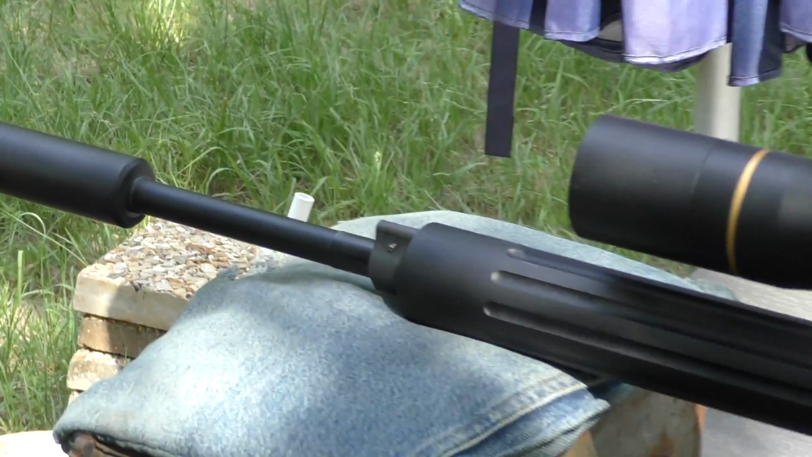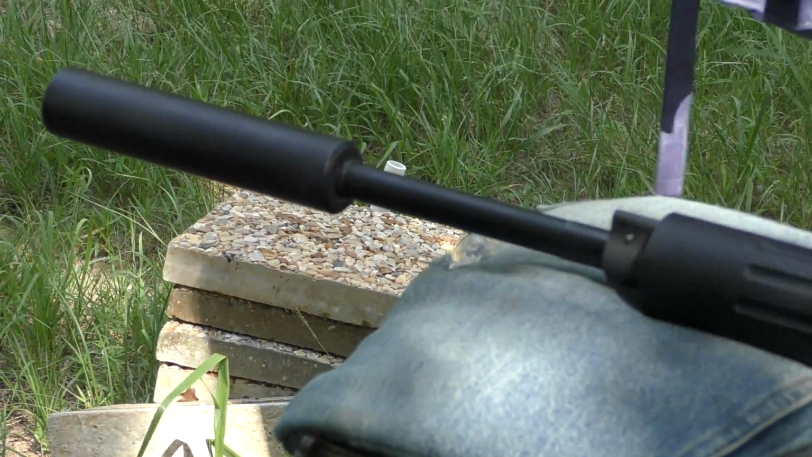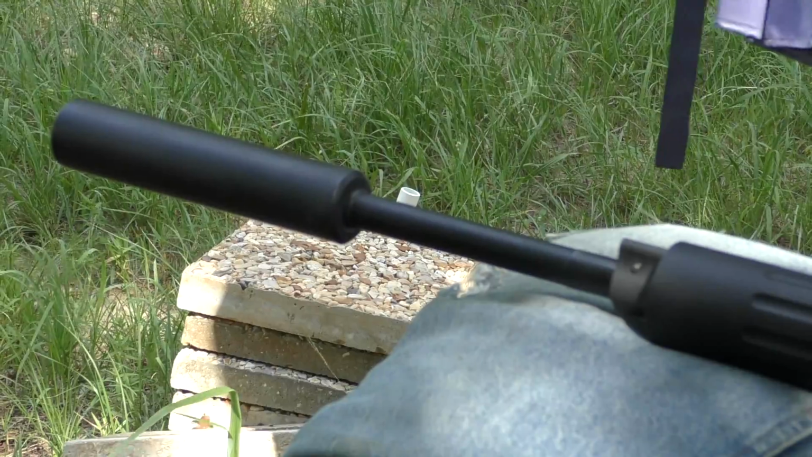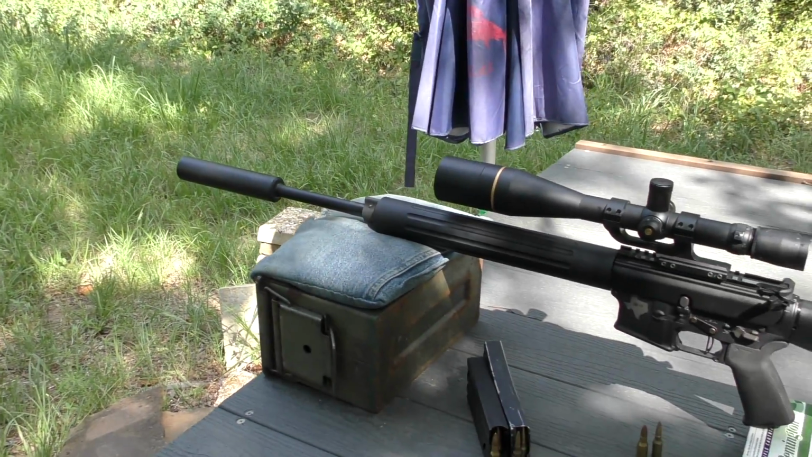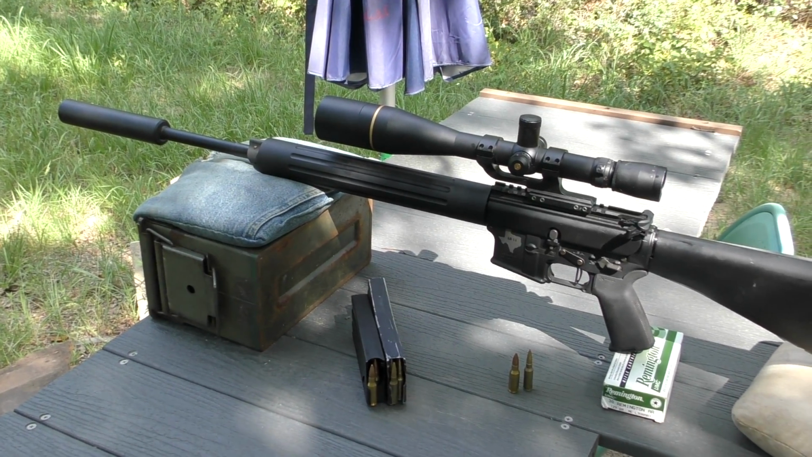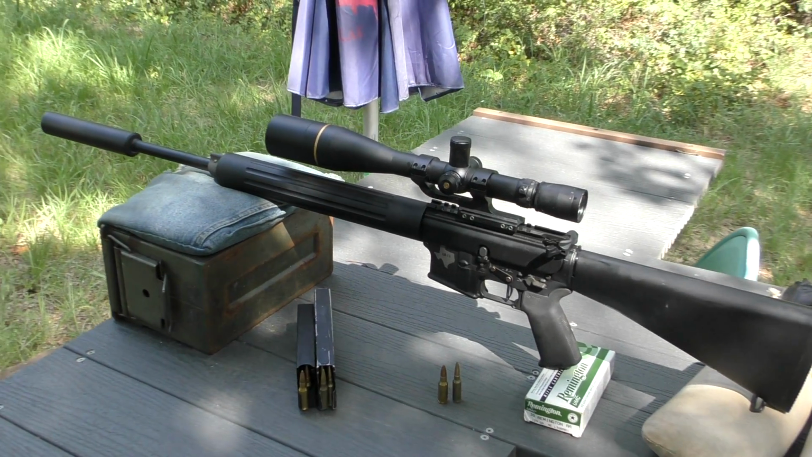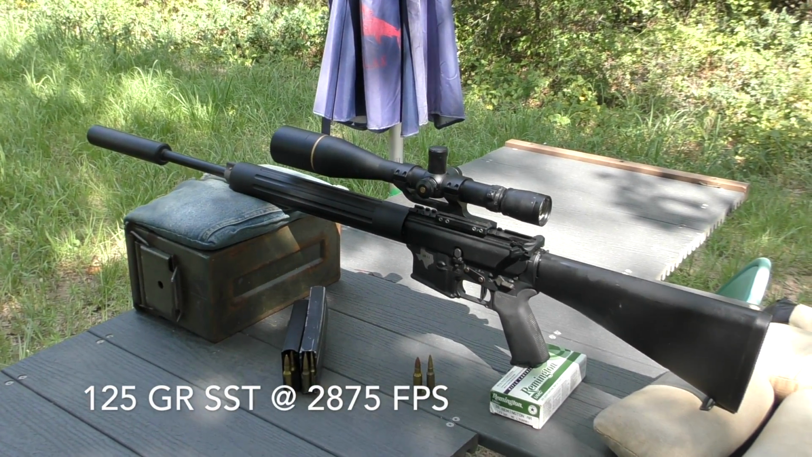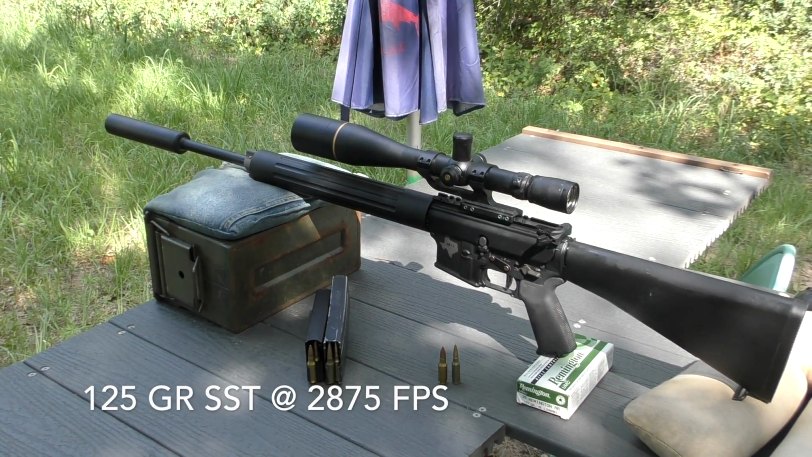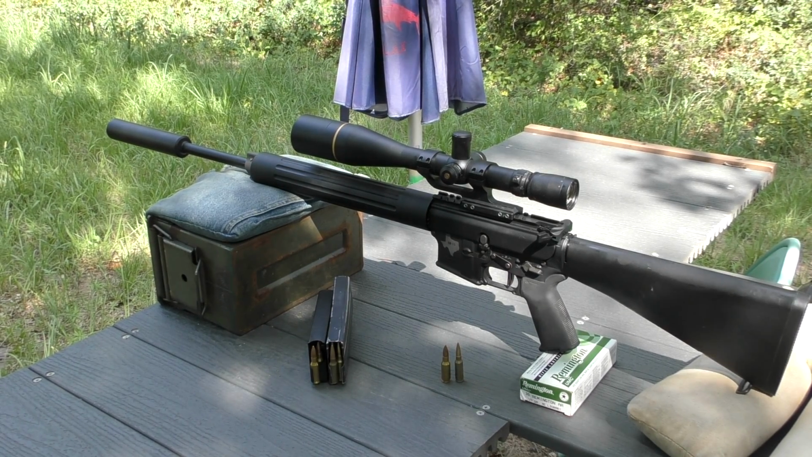It is a 20-inch barrel that I had threaded by the folks at Lone Star Armory. Appreciate that. So it did not come with a threaded barrel, but I have a suppressor on there now. So just taking a little bit different approach the second time around with the 30 Rem AR, and I hope that it shoots accurately today, has velocity where it should be, and I'll update you on the hunts in the coming weeks and how it does in the field.